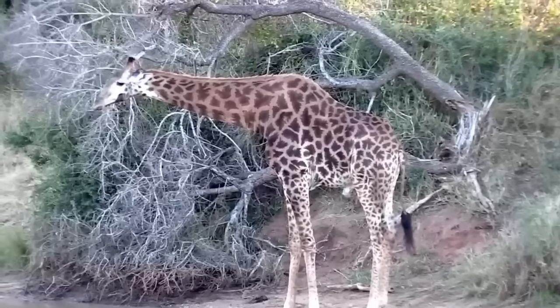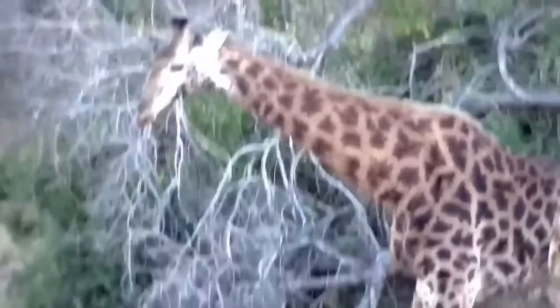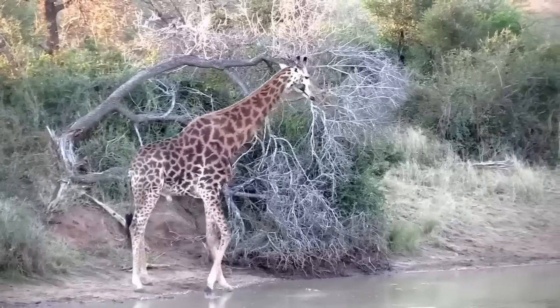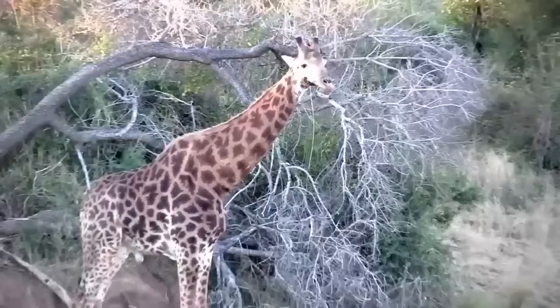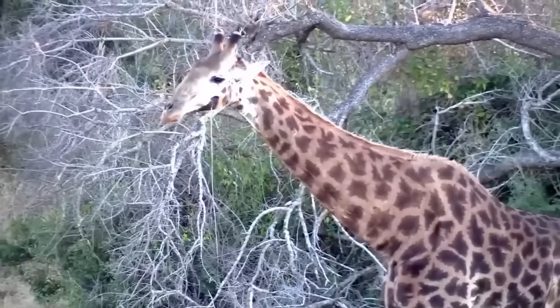It is also believed that the animal was born with this distressing condition, due to which it can never drink water properly. This unbelievable giraffe sighting was observed in the natural reserve of Greater Kruger and has got the sympathies of millions.